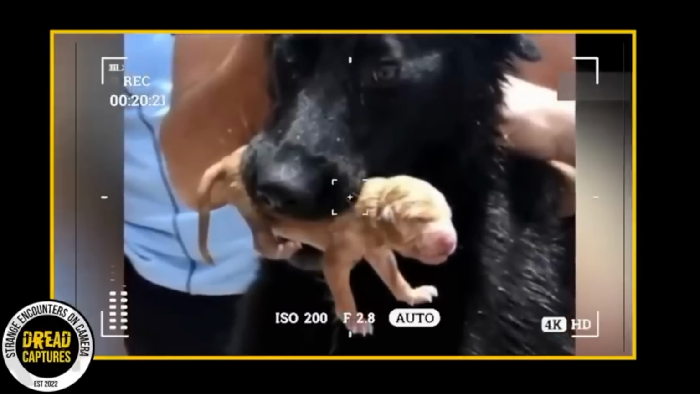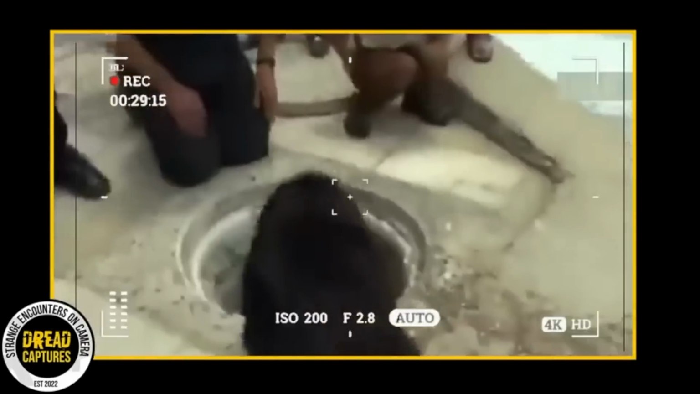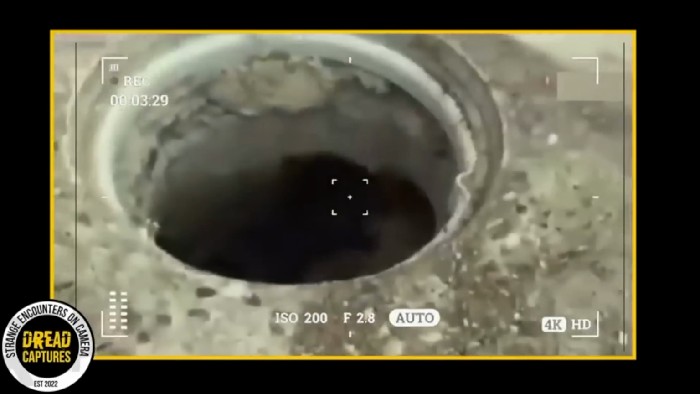The mother dog's courage and selflessness in the face of danger became a testament to the powerful bond between mothers and their young. Man, always a reminder of the extraordinary things mamas will do for their offspring.